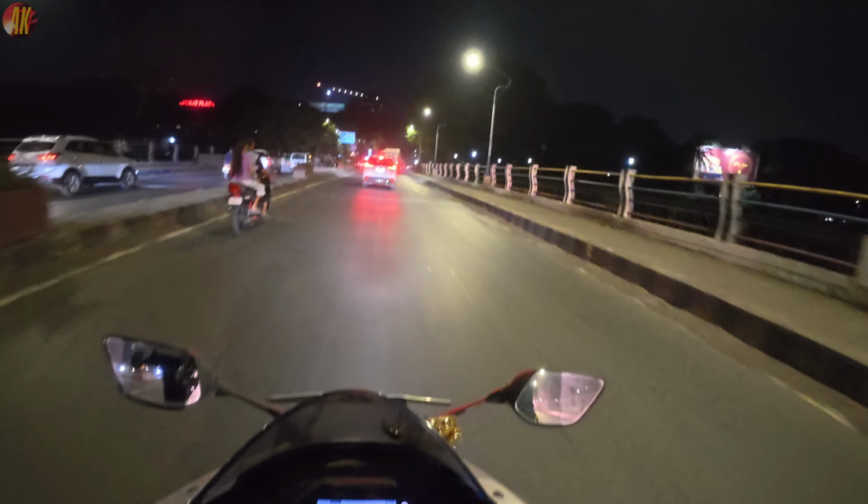Plus I have installed anti-scratch film on the visor, which was around 500, I think. Yeah. So including all the accessories, the helmet cost me around 15,000. Like I said, I have been planning for a long ride with my friends. So I had to get luggage too. So I have purchased the luggage as well.